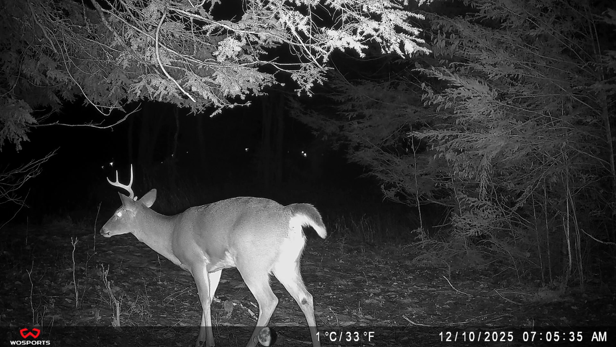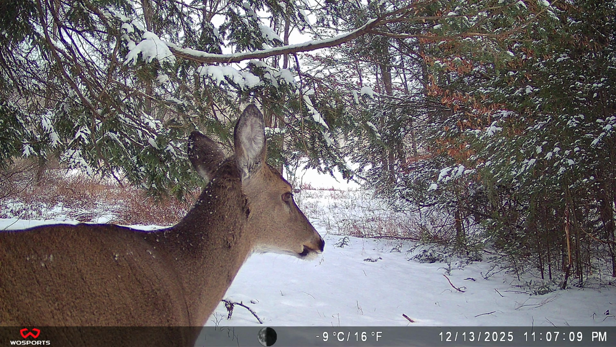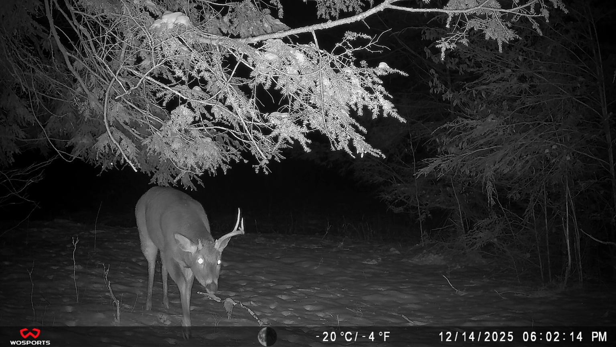All right, so I've included a few photos from over at the farm. Thought they turned out pretty good. Quality of the camera, I'm pleasantly surprised and definitely pleased with. So this will be a camera that moving forward I will use. I did think the quality was pretty good on this.